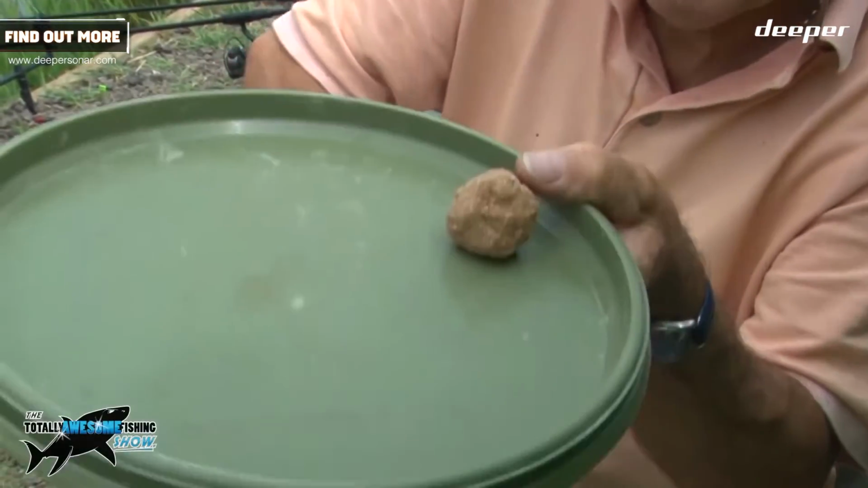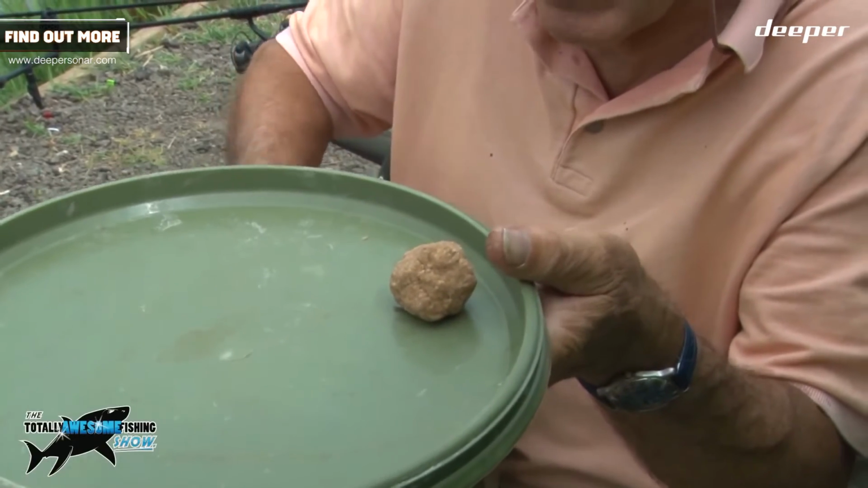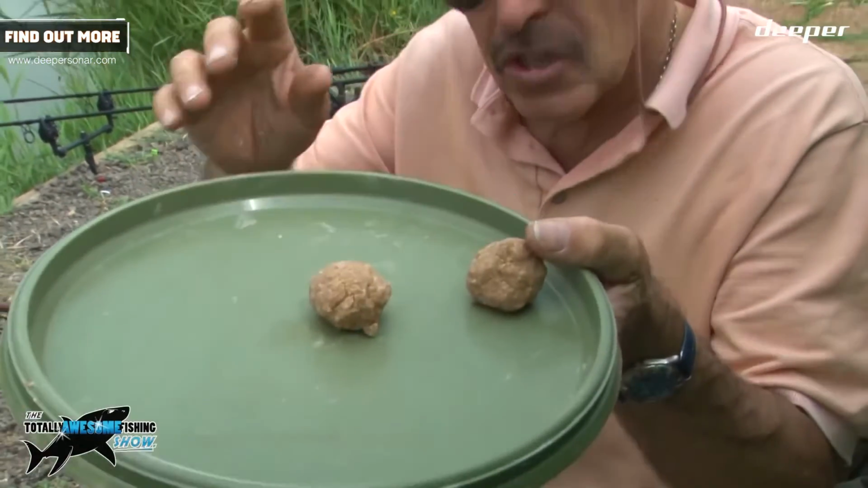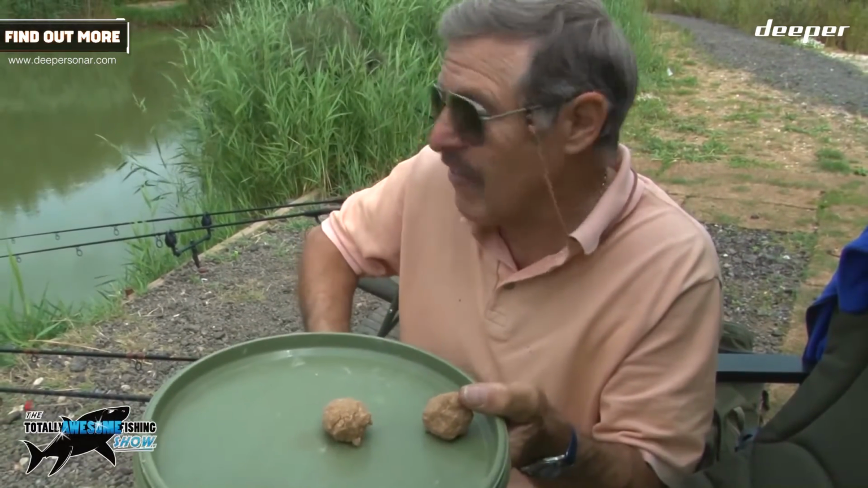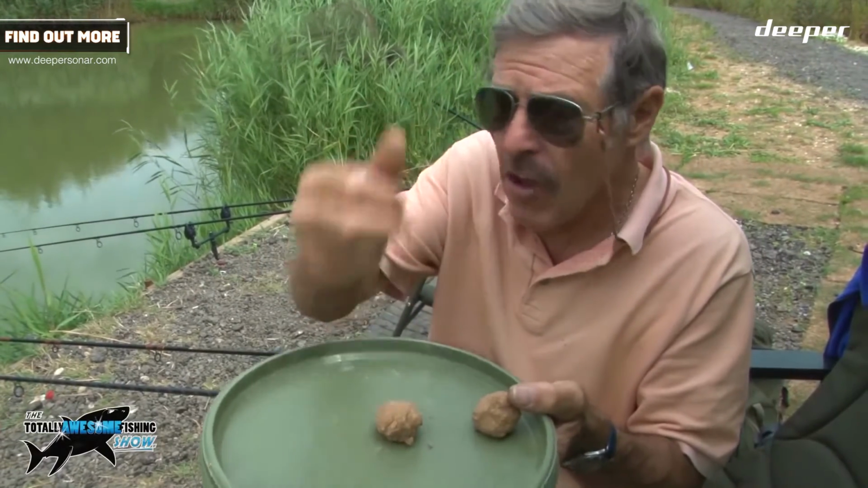Now, two things can happen here. The catfish can come along, and I'm pretty sure, because that smells fishy, he's going to scoff it in one go. My theory is the small fish nibble away at it and break it all up. If I threw it in loose, I feel they would just take them too quickly. But the activity of the fish feeding, I feel sure, brings those catfish around, plus the smell of the oil in itself. So I'm making this stiff, quite hard.